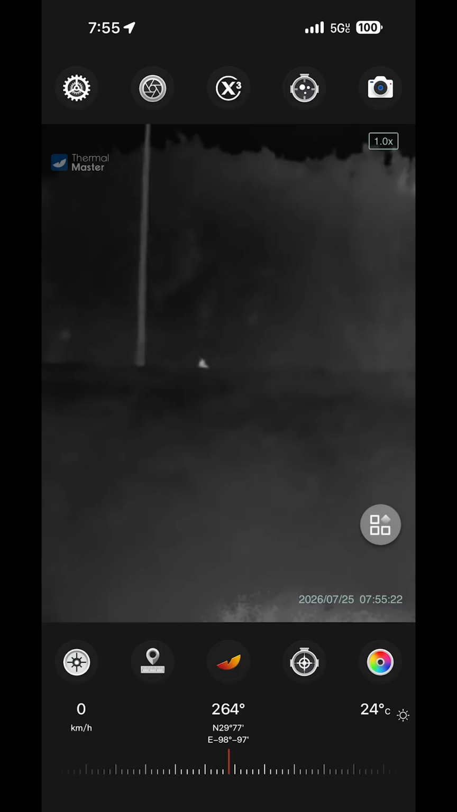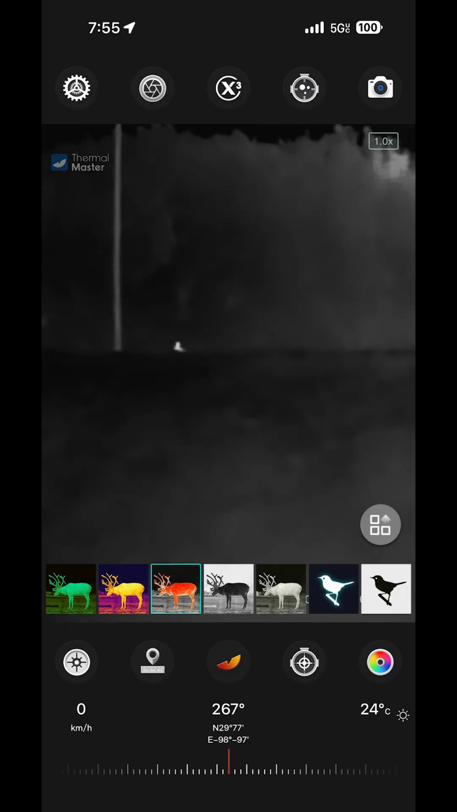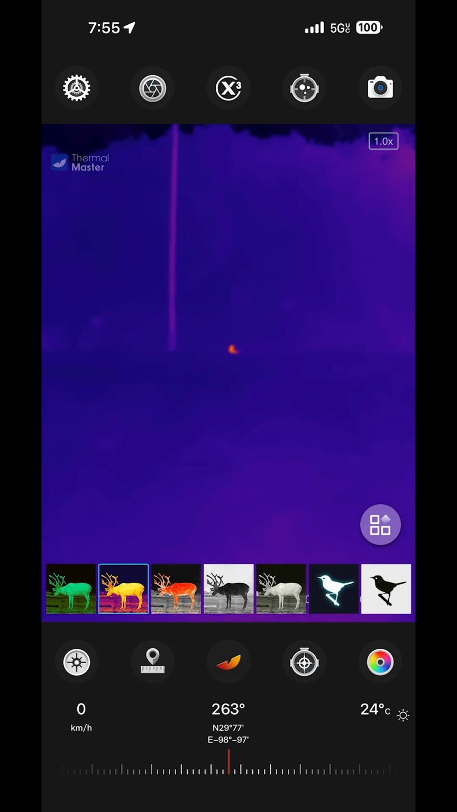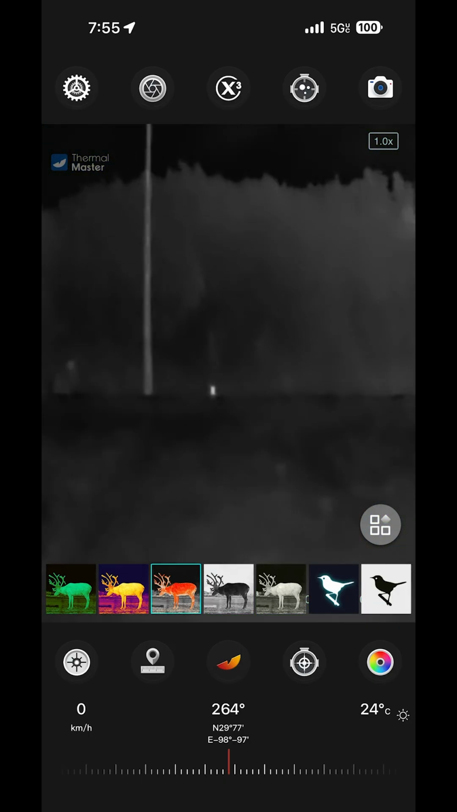And that right there, we're in white hot right now. That is a rabbit. I saw it. You know, I'm doing this during the day, and I could actually see that guy out there. I was like, yep, that's a rabbit. Jackrabbit, if you're familiar with those.